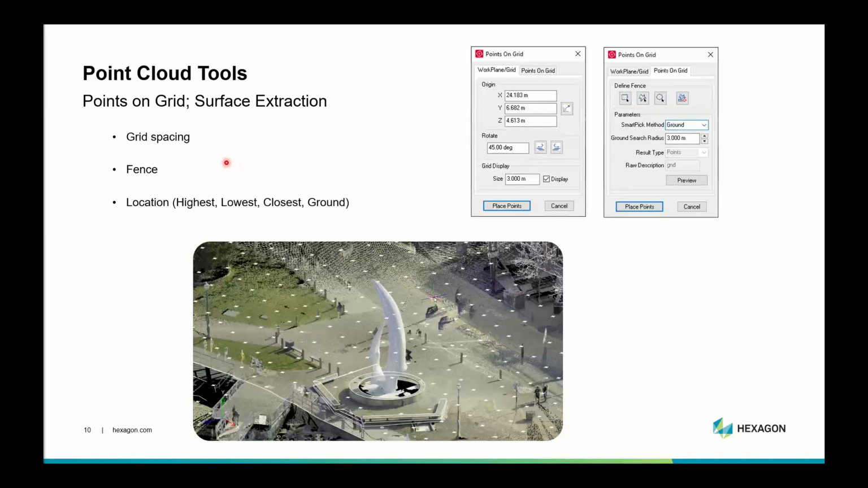So as in the previous Smart Pick viewport, you'd select the highest, lowest, closest point, or ground. Typically, I think you'd want to select ground in this location because then you're going to get that computed ground surface for the whole thing. From there, you can use the surface modeling routines in MicroSurvey CAD to turn that into a tin model, average the surface with the gridding, or turn it into contours for your topographic plan.